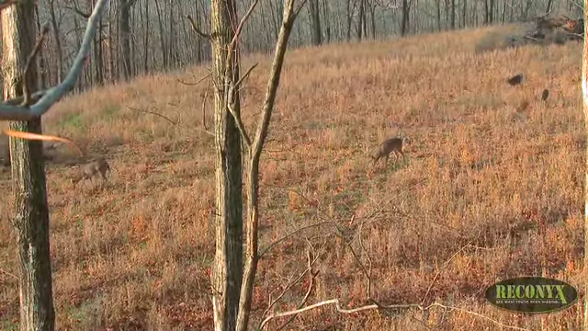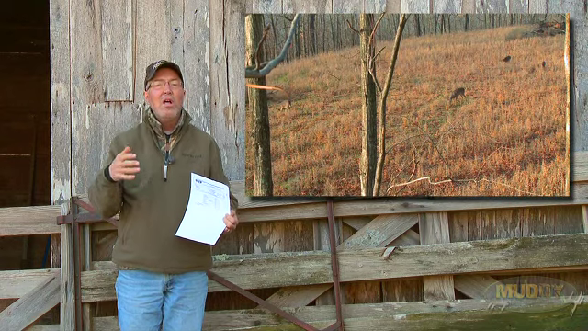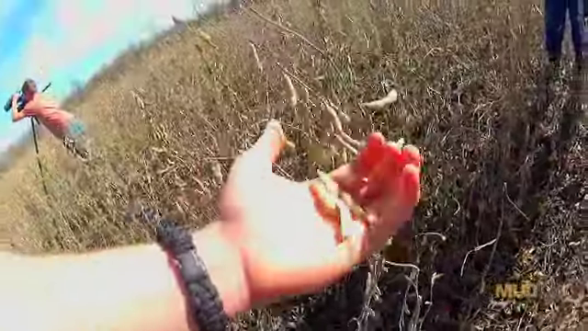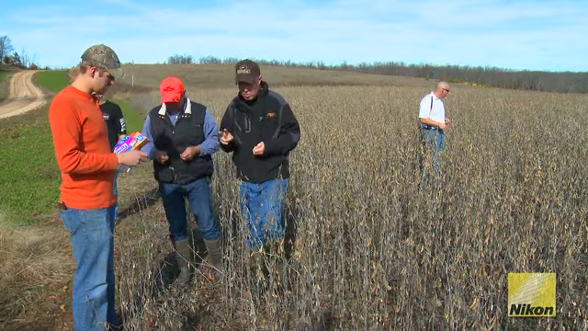You know, in addition to our supplemental feeding program, we have food plots, and I always want to monitor the quality of the forage grown on those food plots. The only true way to do that is pull samples and send it off to a lab to have it analyzed. So last week, that's exactly what we did while we were at the Kentucky Proving Grounds.